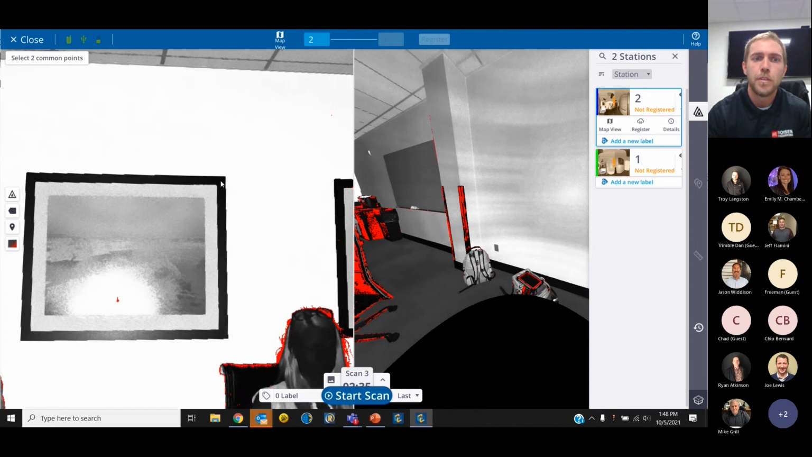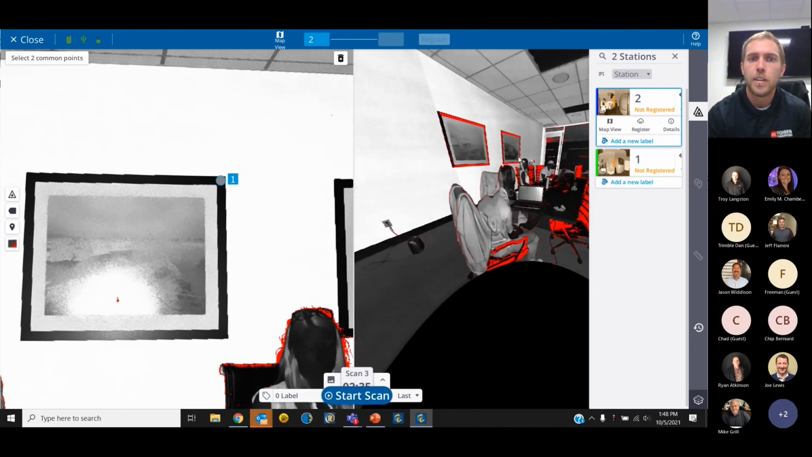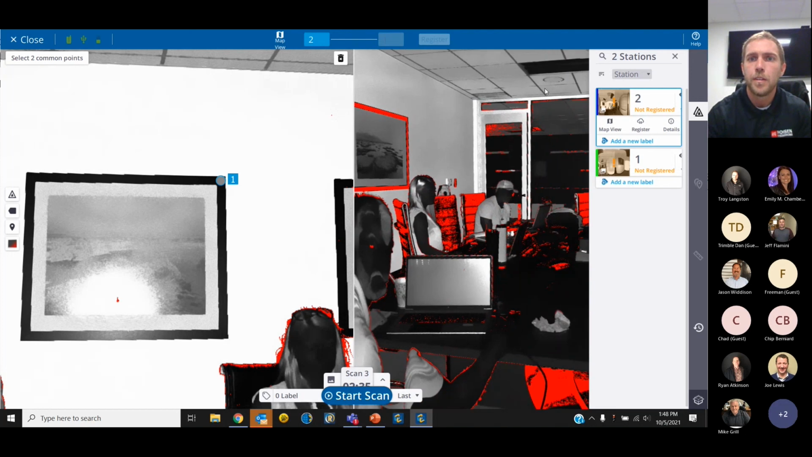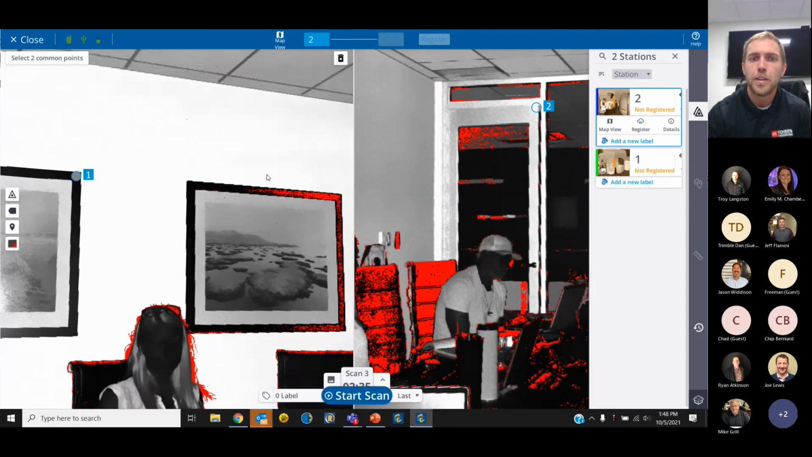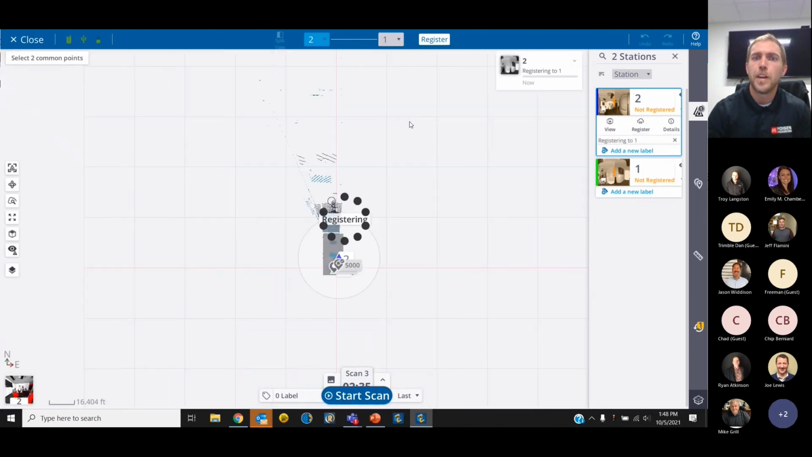So what I'm going to do is select a common point there, a common point at the top of the door, and register scan 1 to scan 2 again. So I broke the registration and then I manually re-registered the 2 of them.